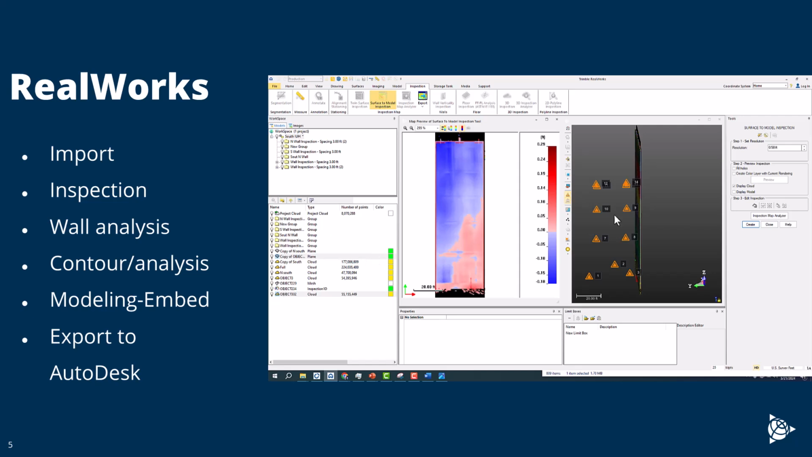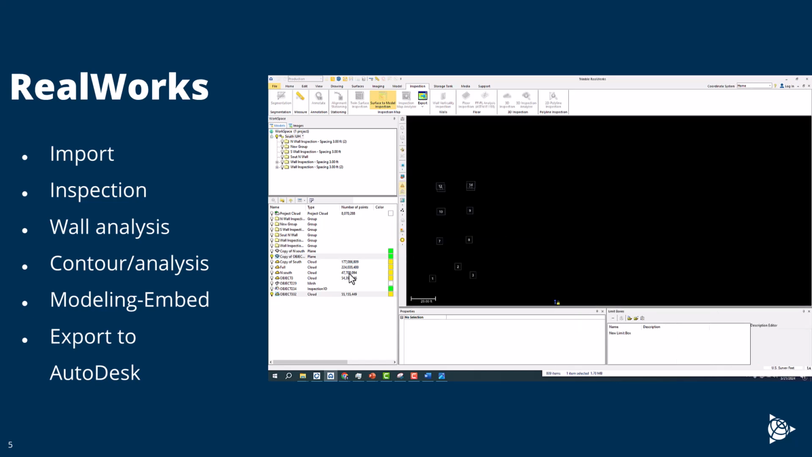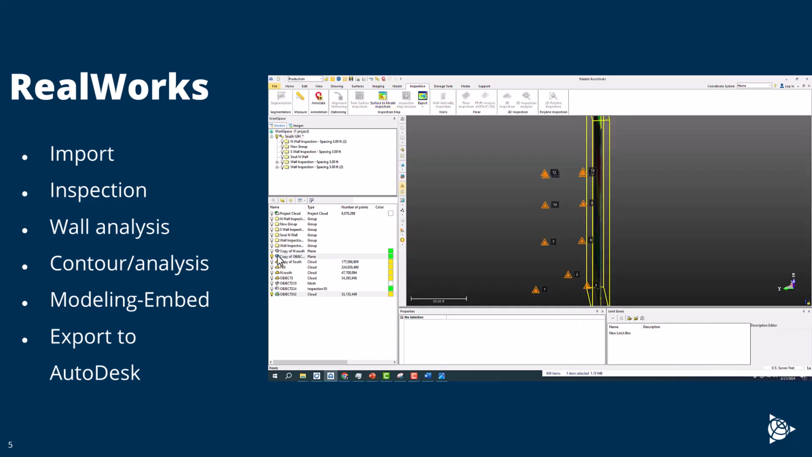You can actually bring the model into Realworks as well, and do a scan to model inspection as well. So those are a couple of the inspections you can do. Moving into the modeling portion.